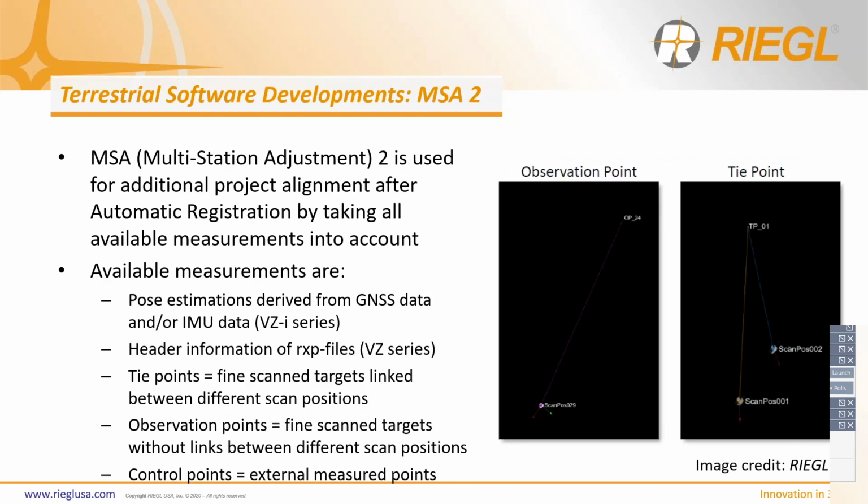So that being said, here is MSA2. MSA stands for multi-station adjustment. It's extremely fast, and it allows your control to be added and to be reported on. So this is used for additional project alignment after the automatic registration on the scanner by taking all of those available measurements into account. These additional measurements include pose estimations derived from GNSS data and/or IMU data if you're using a Vzi I-series scanner, or the header information of RXP files if you're using a Vzi series scanner.